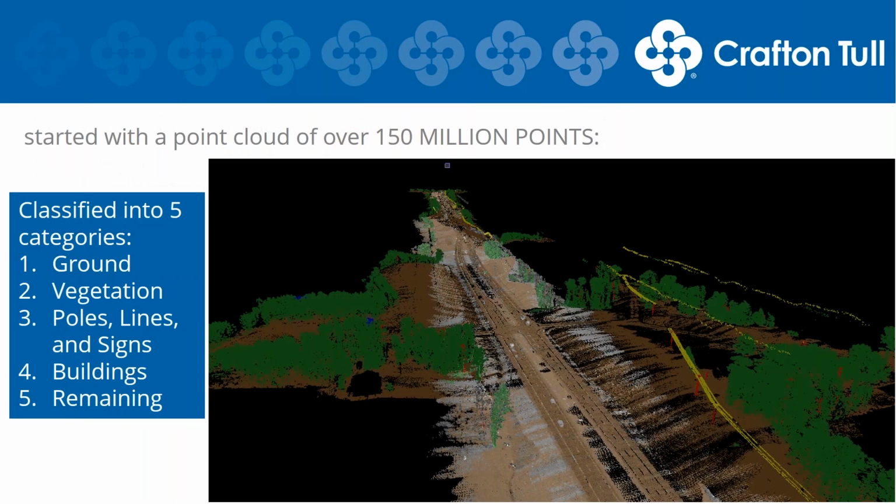So this is kind of what the point cloud looks like, a screenshot. What you're looking at is just a portion of the corridor. This is after initial classification. So we run a standard 5-category classification on our Lidar to simplify the process. 1 is ground, you see in brown. 2 is vegetation, you can see in green. 3, poles, lines, and signs, which are all going to be in red. Power lines in yellow, and all of your buildings will be classified in a blue color.